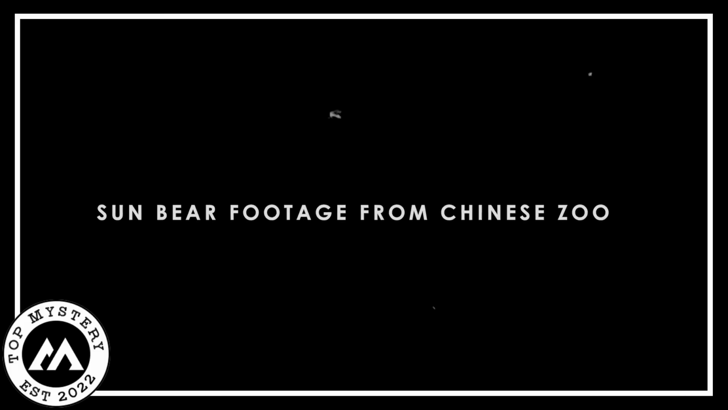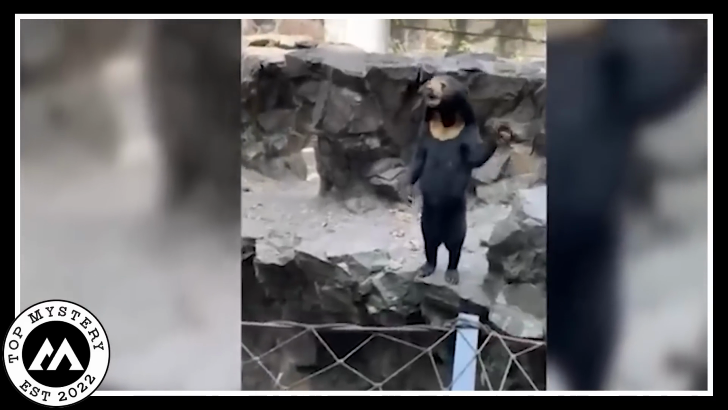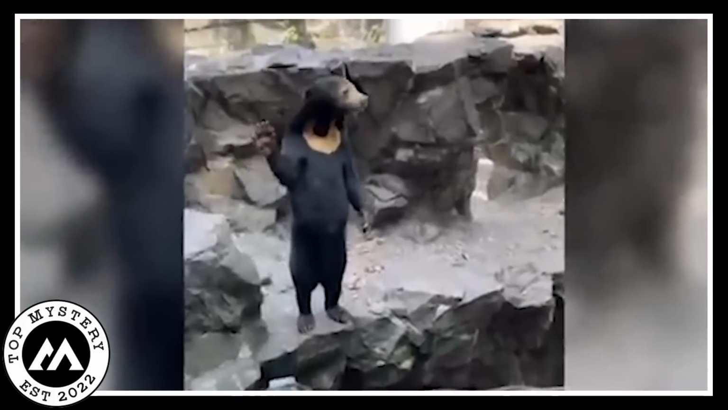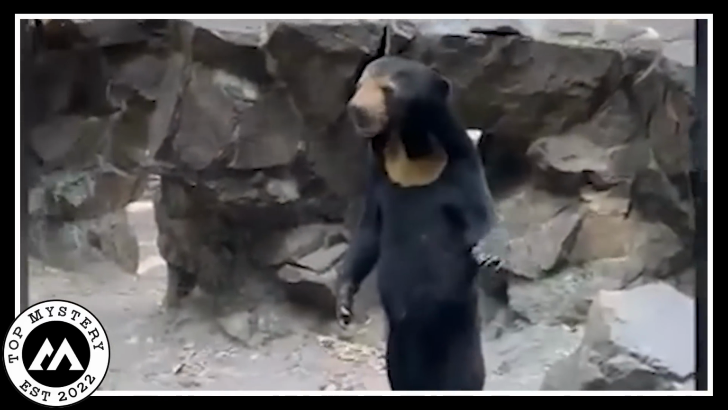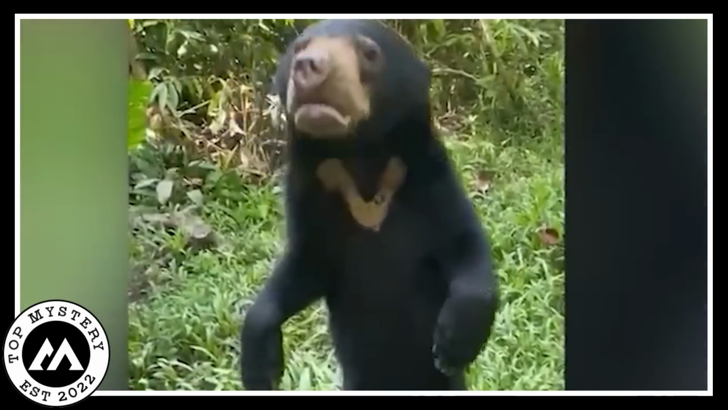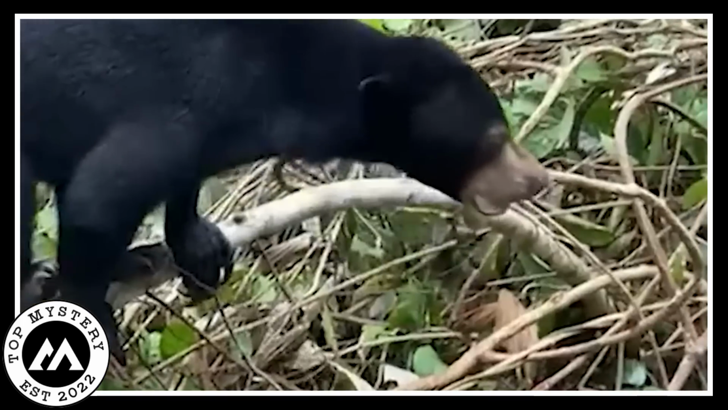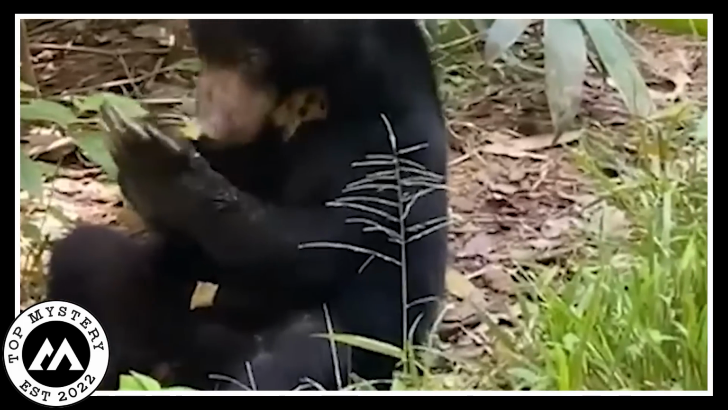Sun bear footage from Chinese zoo. A sun bear from a Chinese zoo is shown in the video. The bear is small in height, with silky black hair and an obvious white patch on its breast. It has been observed wandering around the area, climbing trees and exploring. The bear's lively and exploratory nature can be seen as it sniffs the environment and occasionally stands on its hind legs. However, some people speculate that it is not a real animal, but actually a human dressed as a bear.